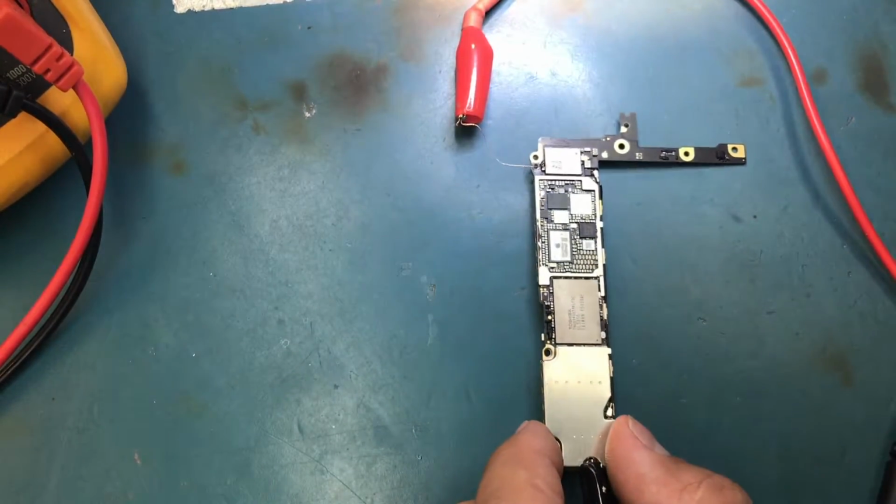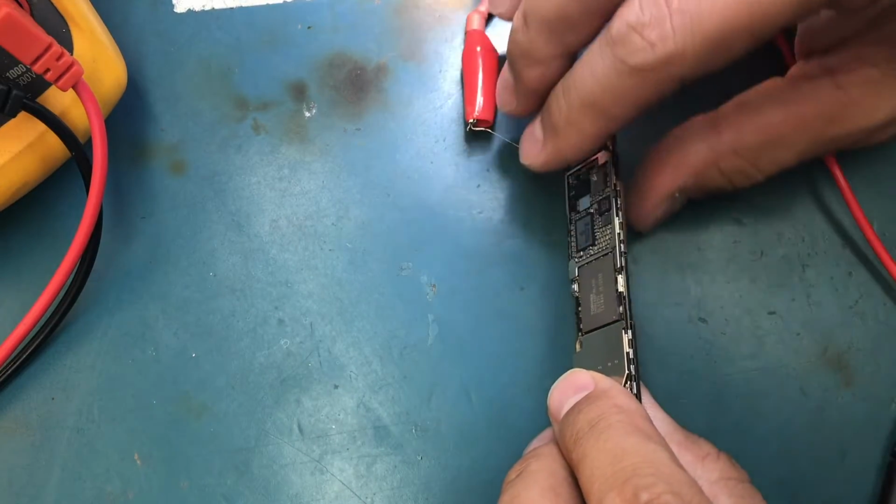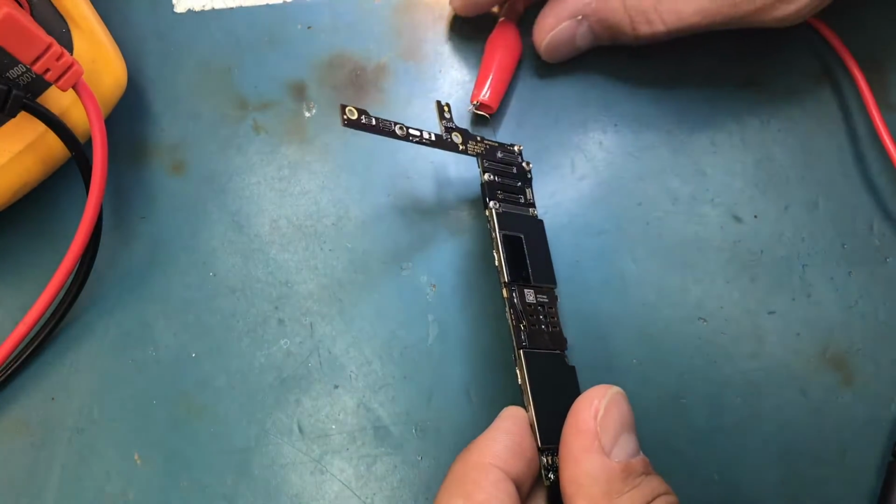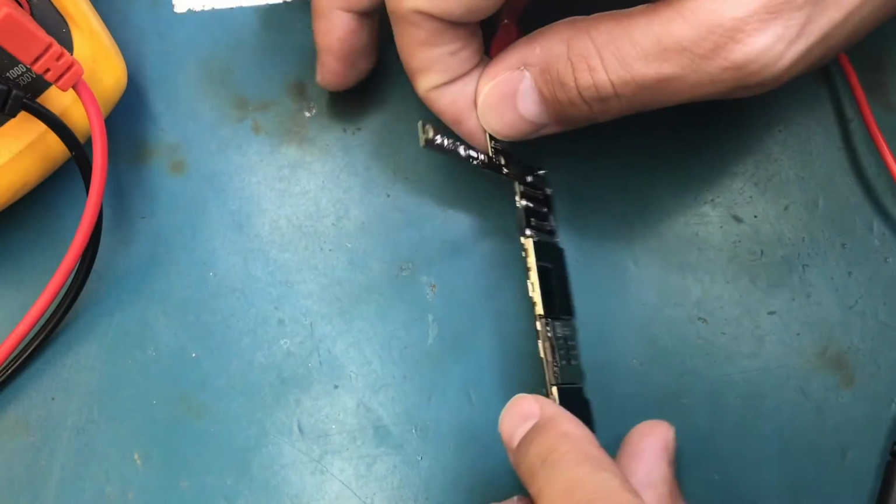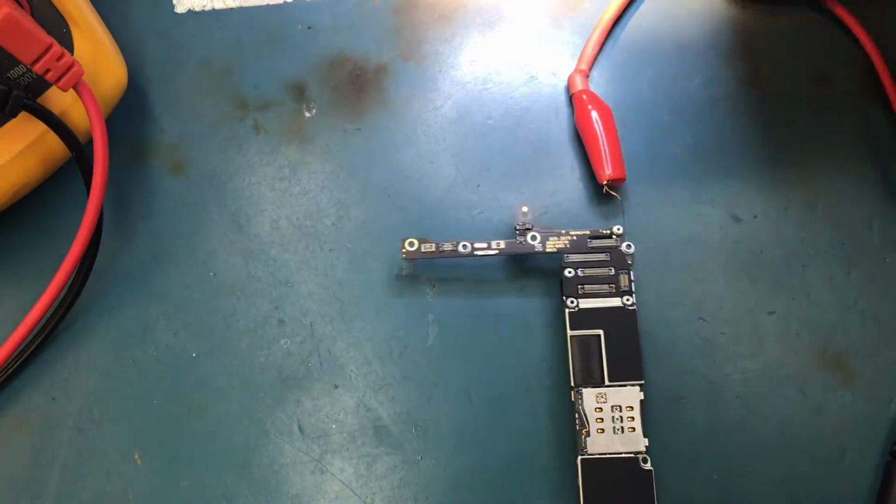Yeah, unfortunately, I didn't spot anything on this side. I don't think it's gonna be on this side in the connectors area, although let's try.